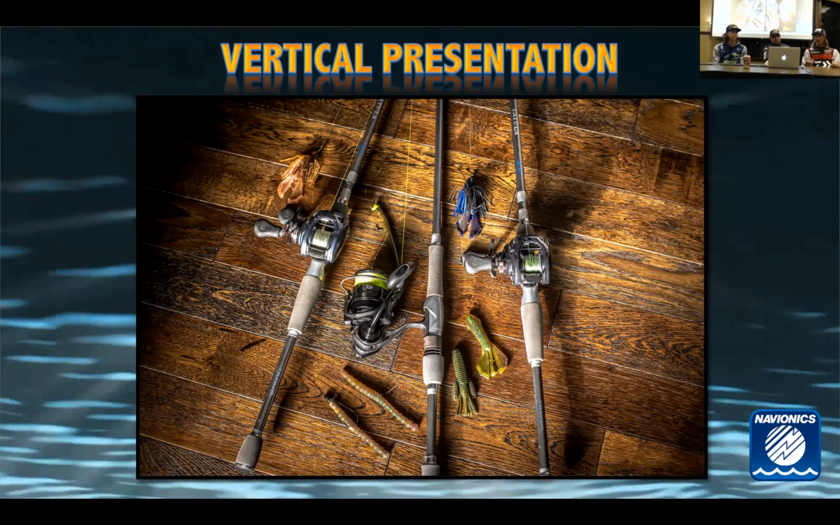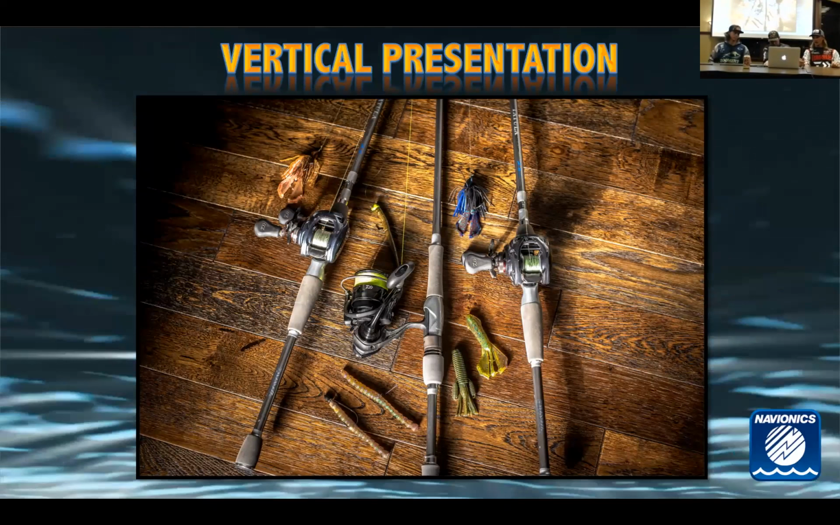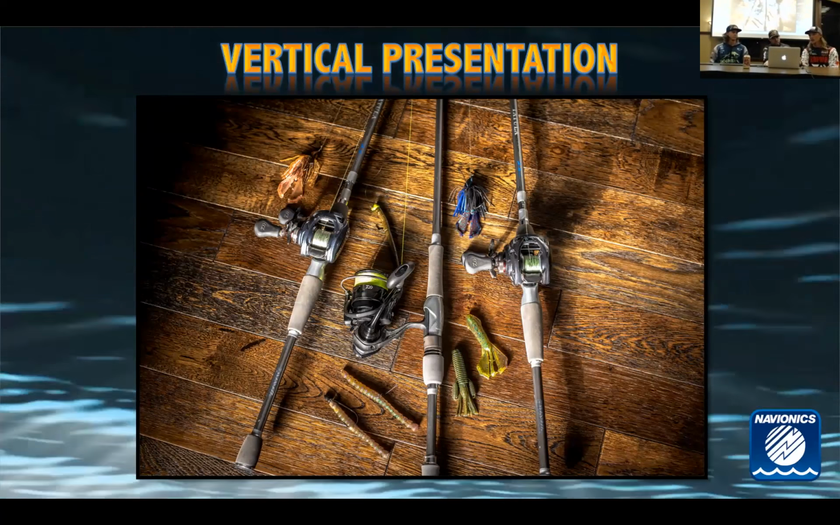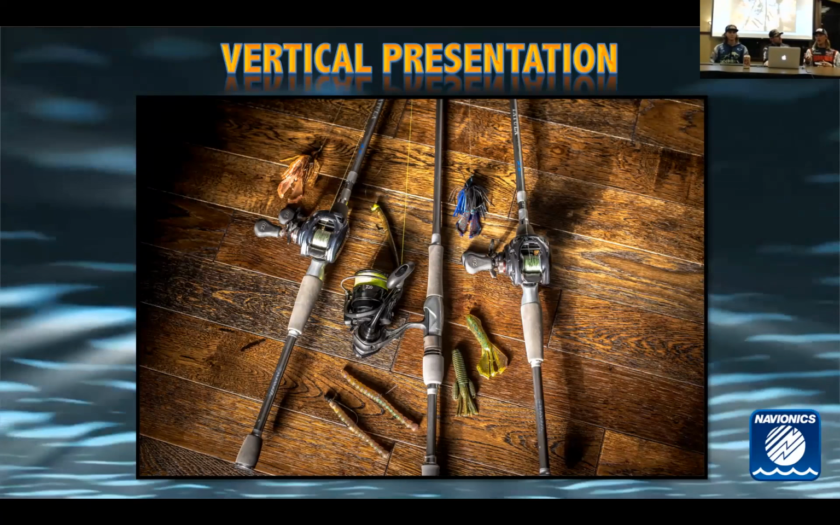But as far as baits go, we got the new Stealth Feider jig. It's a compact tungsten jig, and something you'll notice about a lot of these flipping baits, we got the craw tube, the vial craw, the jigs, they're compact yet bulky, which is something you really want.